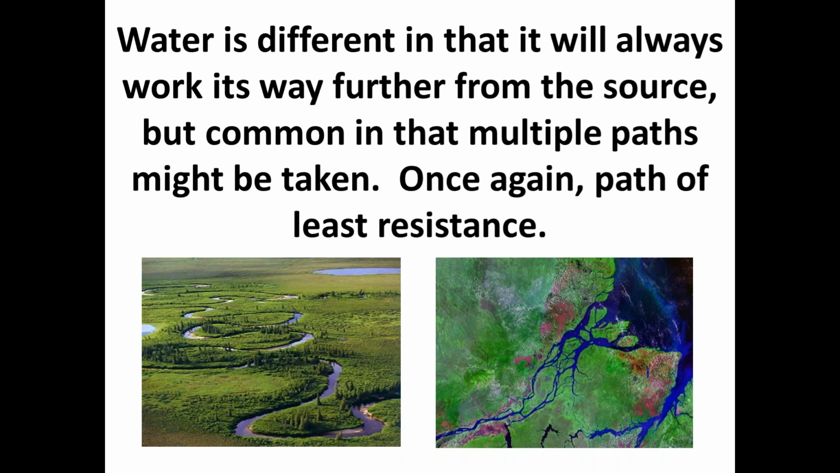Many times on inspections, we'll see a sign of water. We'll see a stain. And often inspectors will say, it's right above it, or the condition that's causing this water is right above it. What I want you to understand is that is not the case many times. Water will take the path of least resistance, but it doesn't care how long it takes to get there.